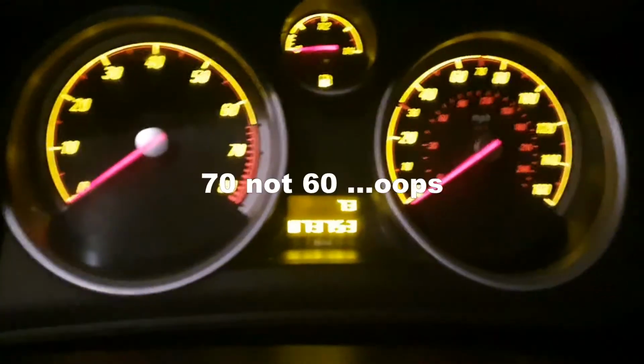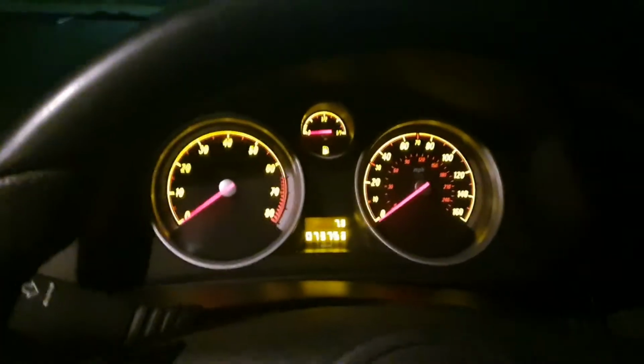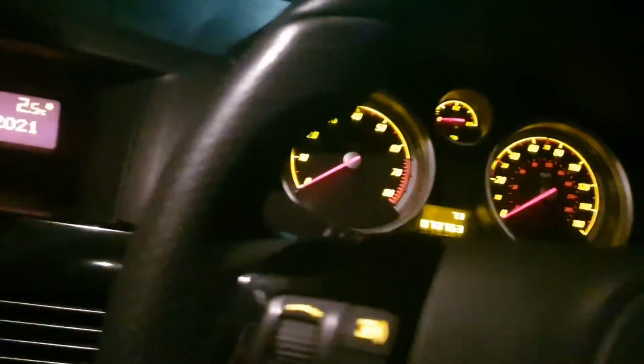It's probably when I cleaned it last, actually, that I last used this car. Today is Friday, and the car is on 63,753 miles, which is still quite low considering it's a 2005 Astra. Now, the fans are working fine. Let's turn that on so I can see what we're doing here.